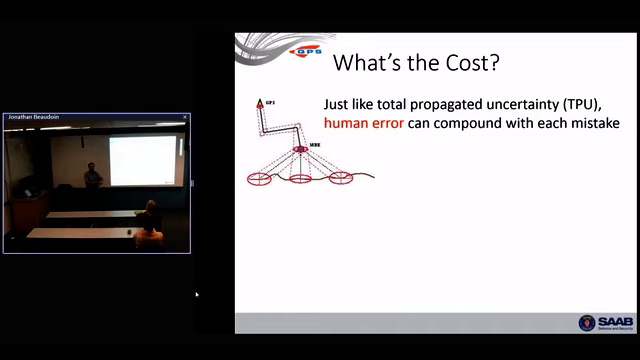I can have great measurements and great estimates of the uncertainties in each measurement and come up with that. But what captures the fact that I might have, you know, one time out of 20 forgotten to apply my tides? There's a 5% chance that could happen. So there's human TPU. Depending on the operator's skill, how tired you are, things like that can play. There's a lot of room for human error, and that can compound with each mistake.